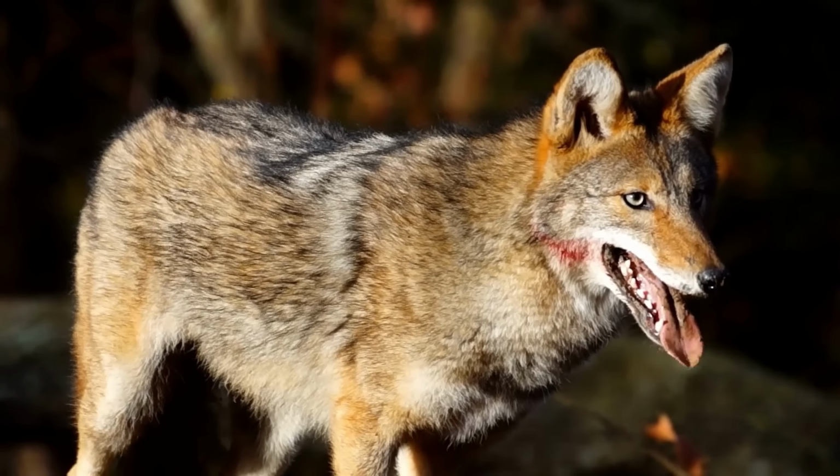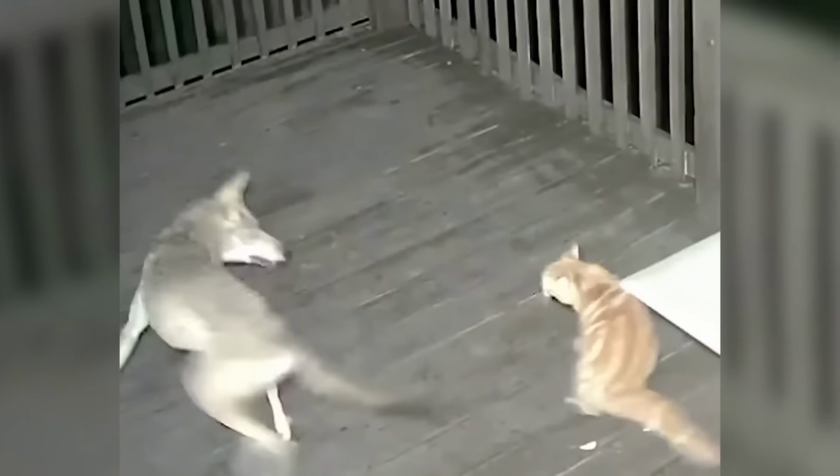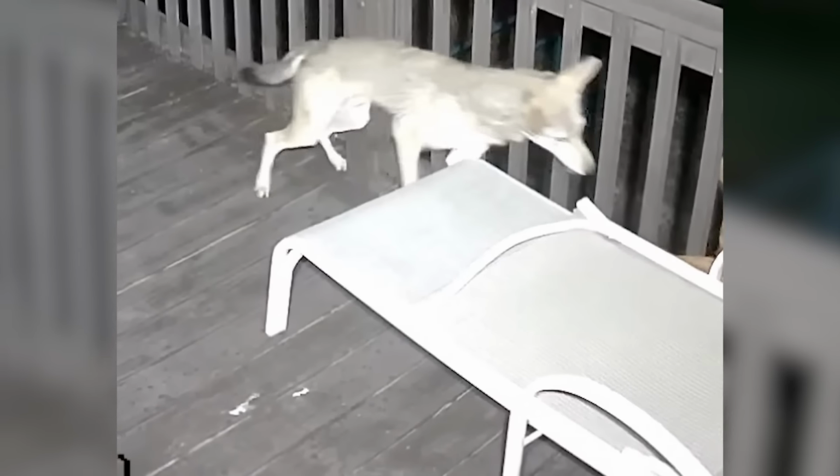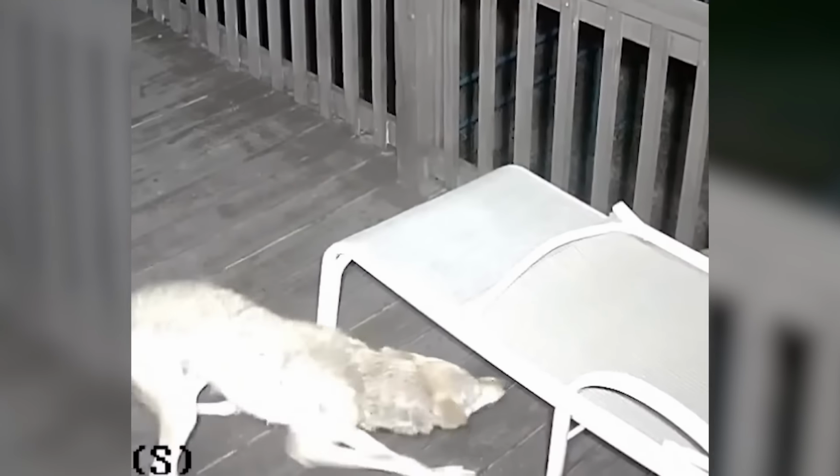This video takes place in Surfside, Texas, where a brave cat finds itself in a fight for survival against a relentless coyote. In the video, we witness a cat desperately fleeing from this aggressive attack, knowing fully well that its life depends on this. The cat eventually decides to make a stand, attempting to intimidate the persistent coyote, but the attacker remains committed to its chase.